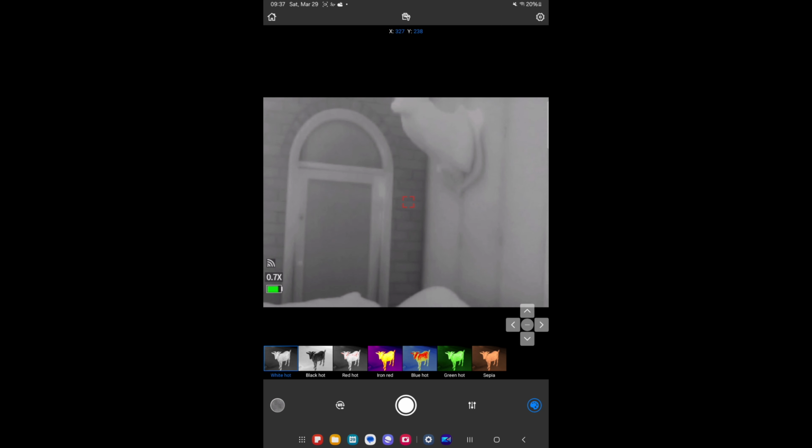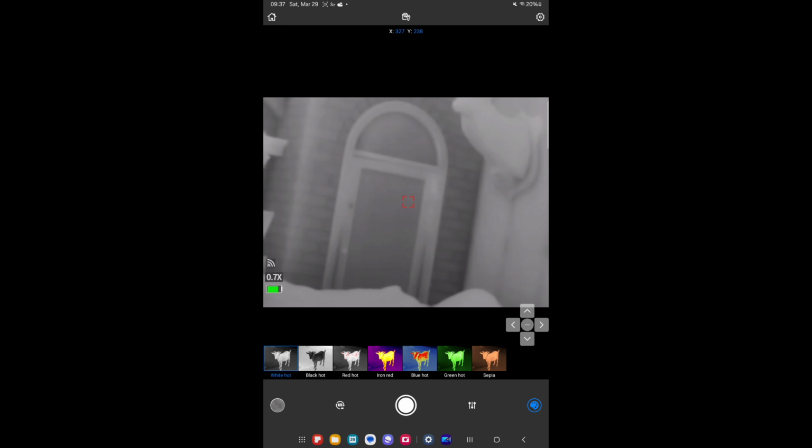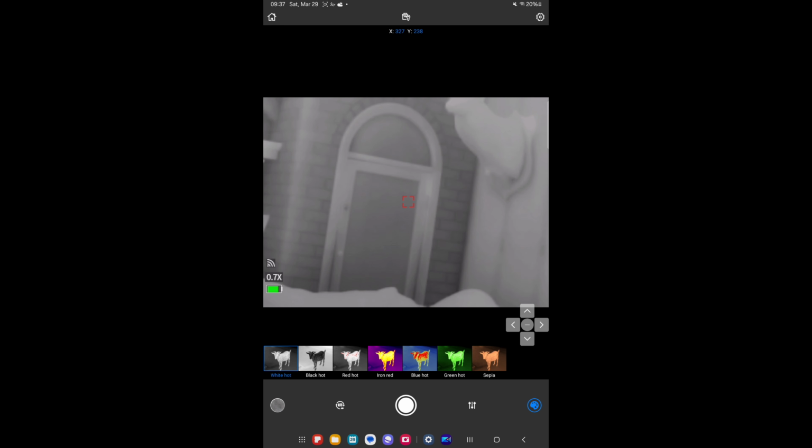So you can do this with your phone or tablet, I think. I'm doing it on my tablet right now. I believe I did it on my phone before. But I'm screen recording on my tablet so you can see what I can see. So right here is the monocular. I just have it leaned up against my one counter at the house here so I could record this.